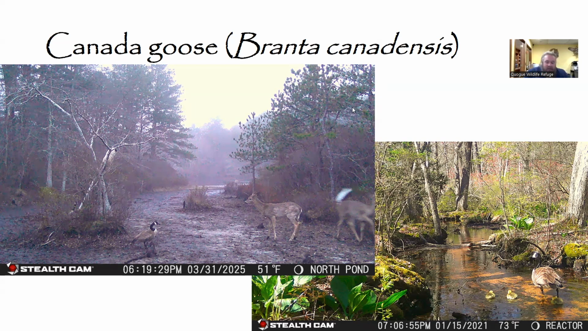And when it comes to the Canada geese, they can fly over 40 miles an hour during migration, and they do mate for life. And as we can see here with that goose standing up to a deer, they fiercely defend their nesting territory. I think many of us have seen them migrating, and they fly in those very recognizable V-shaped flight formations. And also, we have, like I said, our fluffy little goslings down here.